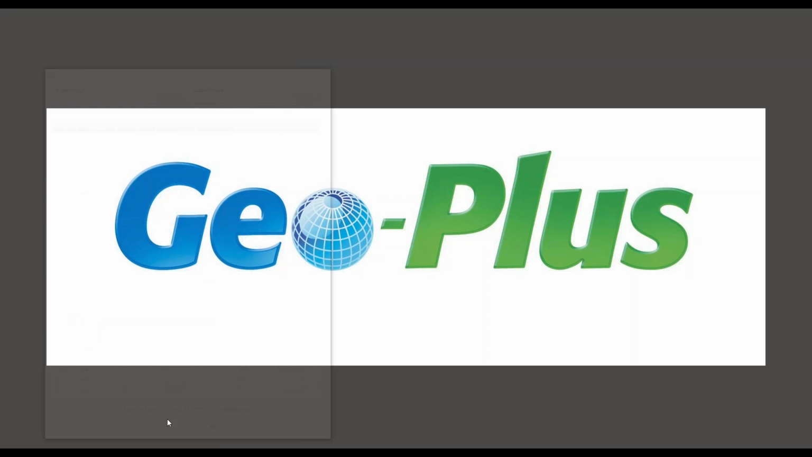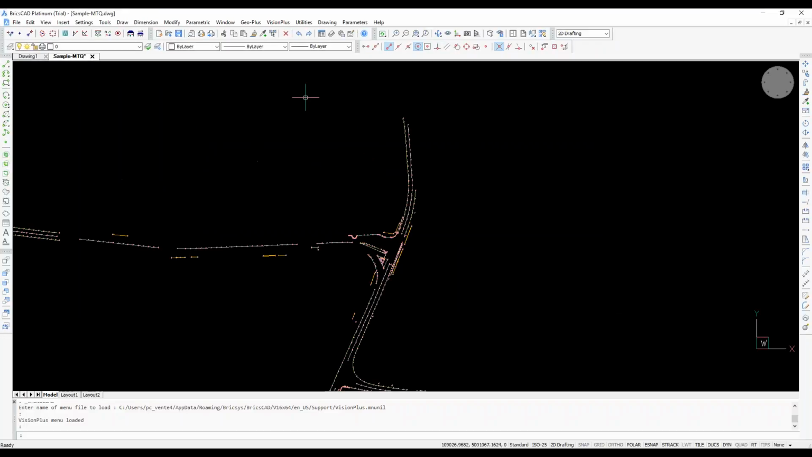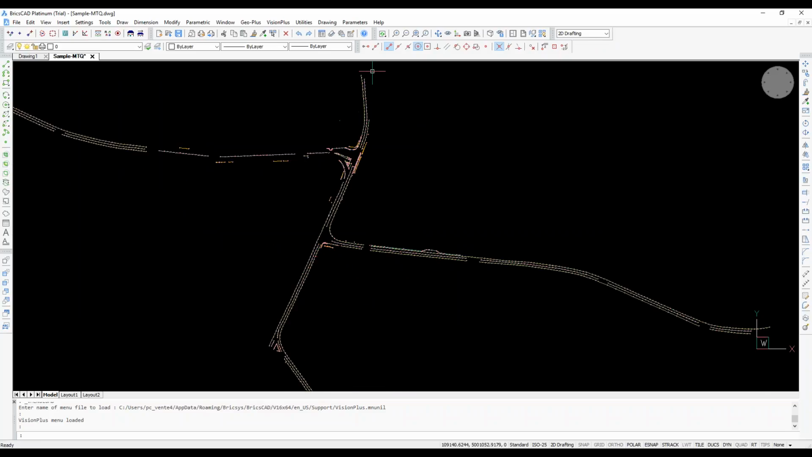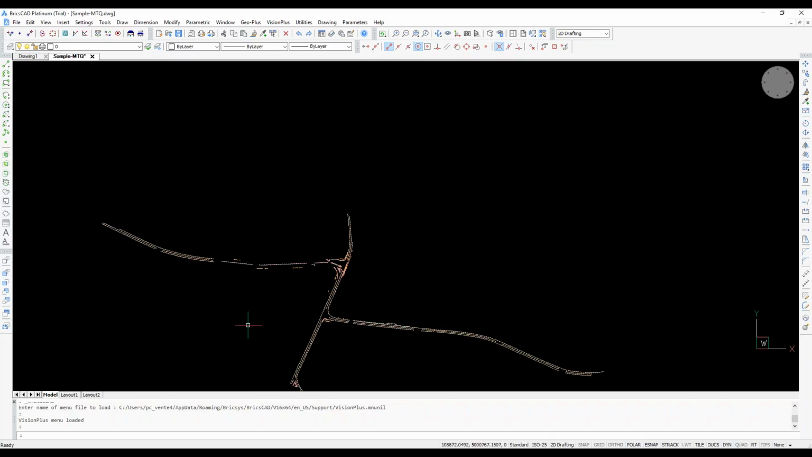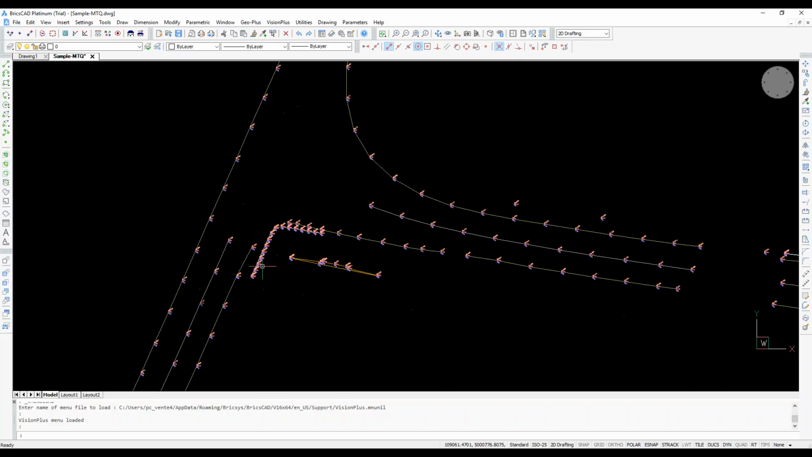Just to give you an idea of what it looks like with your CAD, actually any CAD that supports DXF format or CSV format can be used. Here we can see I've imported my points and my lines to my CAD. In this case, it's BricsCAD, but it could also be MicroStation or AutoCAD, for instance.